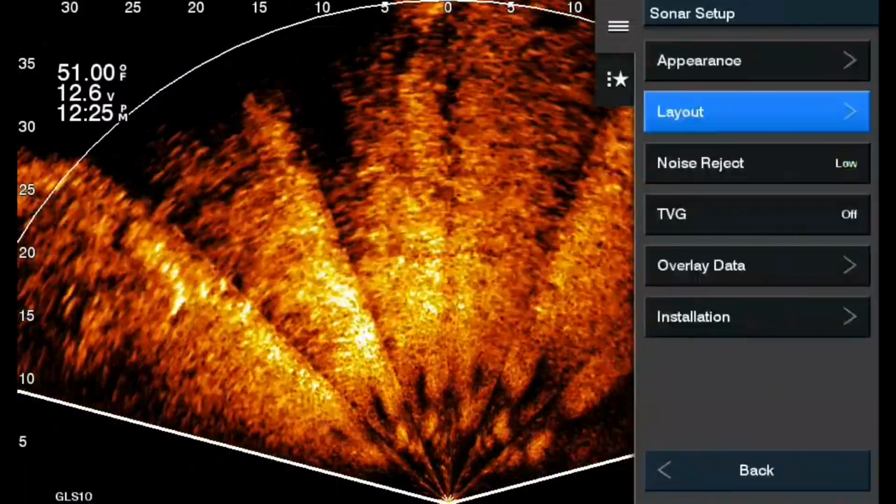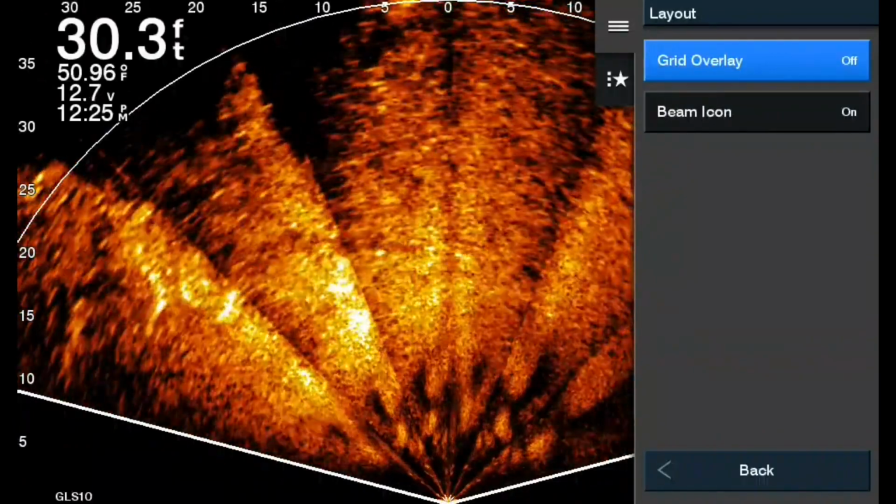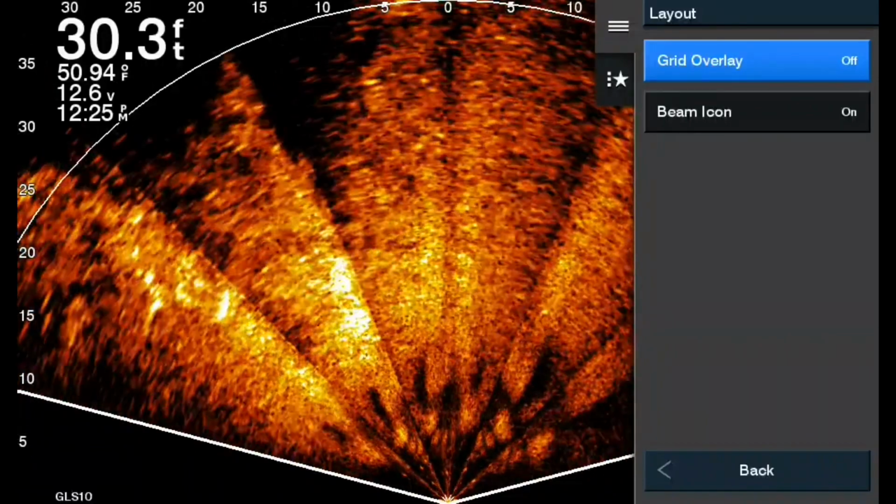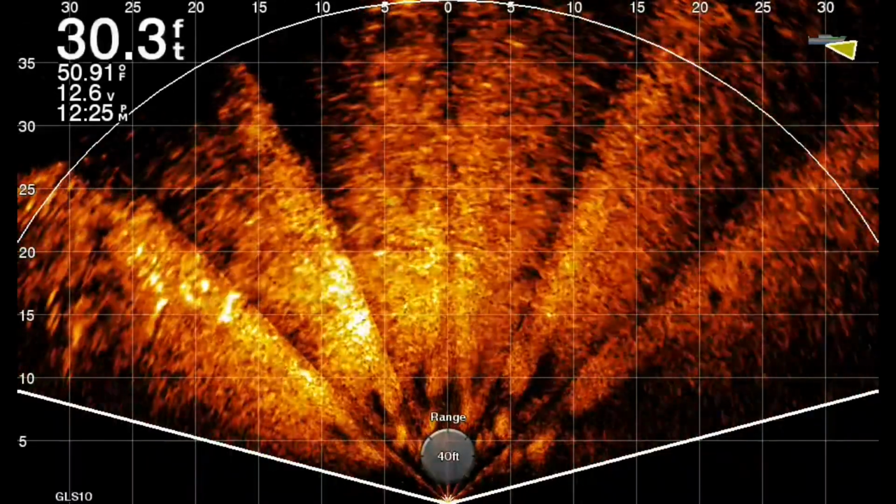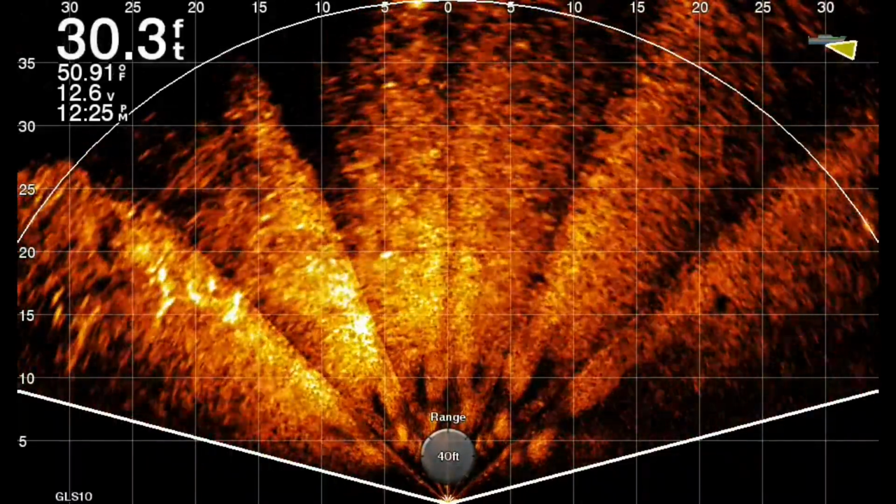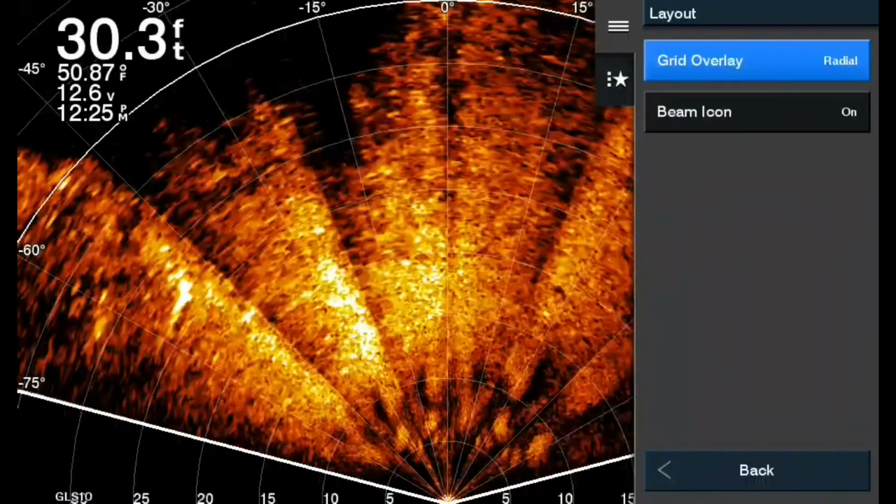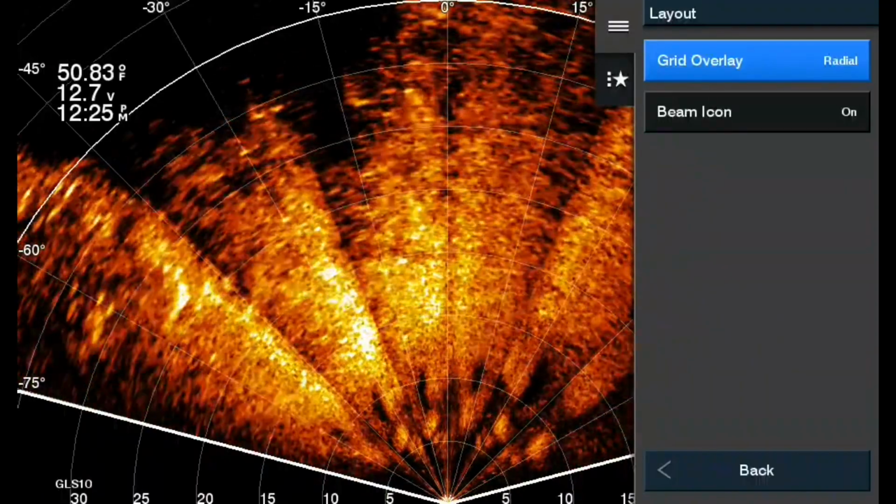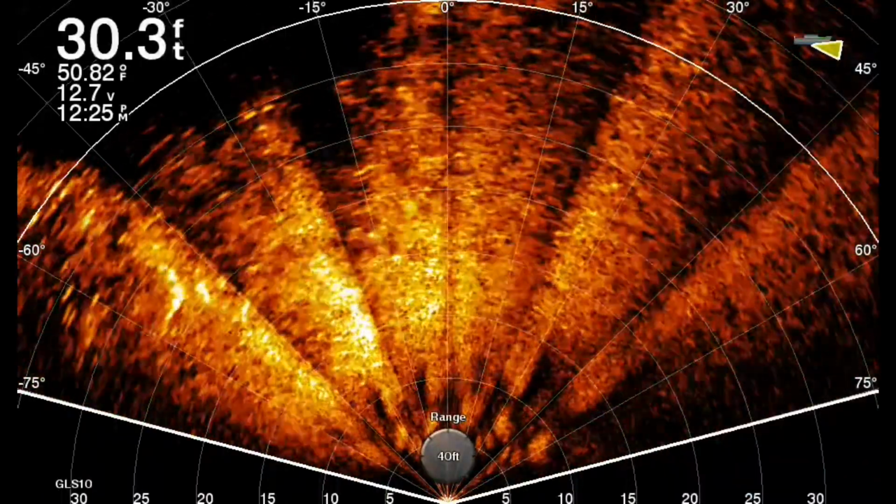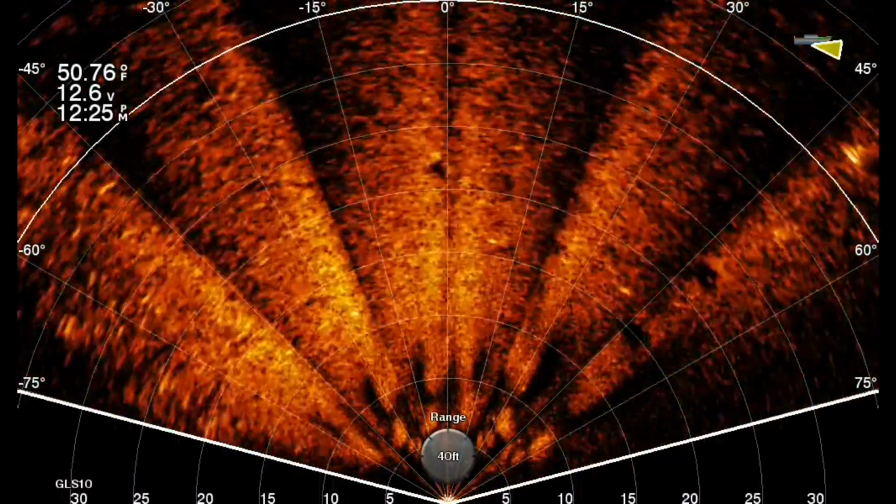So go into your menu, perspective menu, go to sonar setup, and there it is, grid overlay. When you turn on the grid overlay, you got two options. You got your radial grid, and there's your square grid, the one we've always used. That really serves no purpose on this one. But if you go into sonar setup again, go into layout, and go into grid overlay, there it is, radial overlay. Now what that does is it creates a curve and gives you angles: 15 degrees, 30 degrees, 45 degrees, 60 degrees, all the way out to 75.